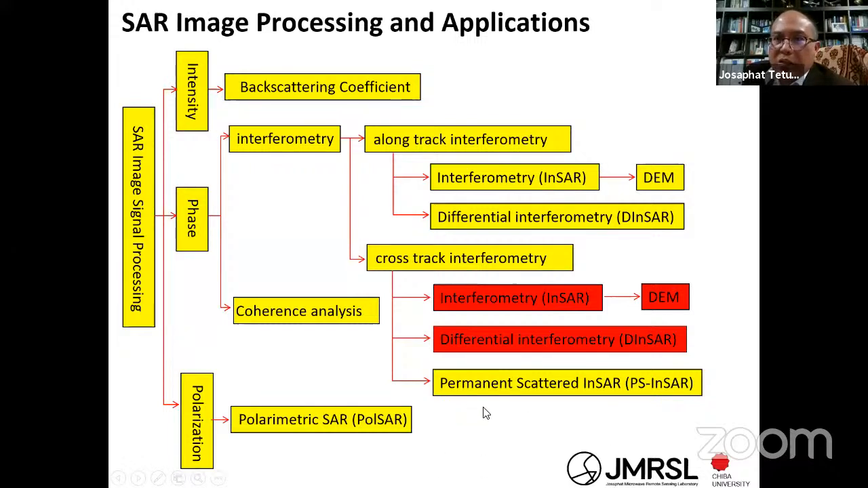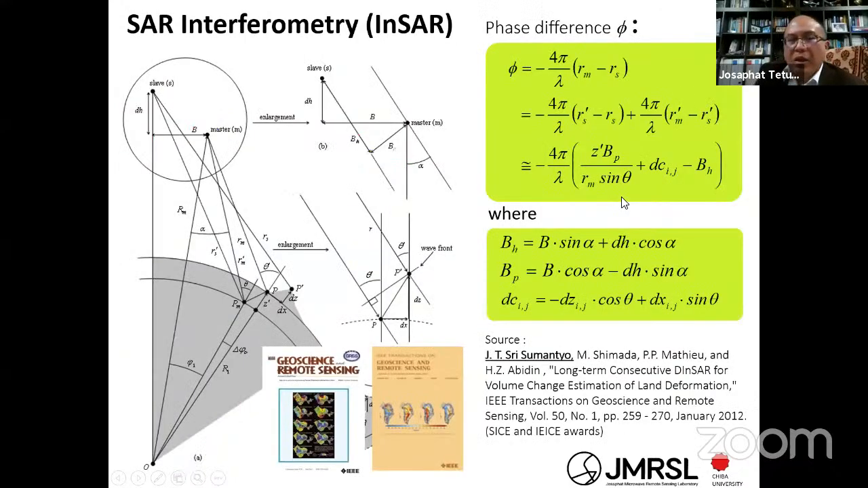We call this technique persistent scatterer interferometric SAR, or PS-InSAR. It is a technique of InSAR. You can get more detail in my paper in IEEE TGRS about this technique.